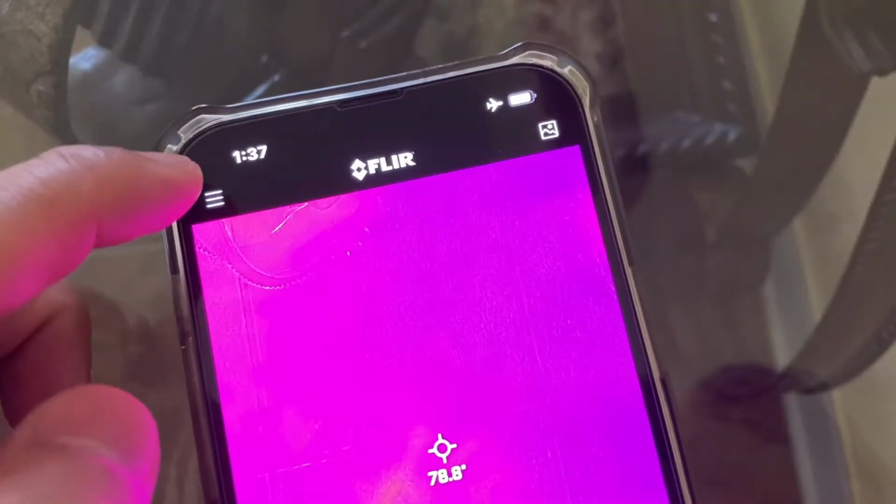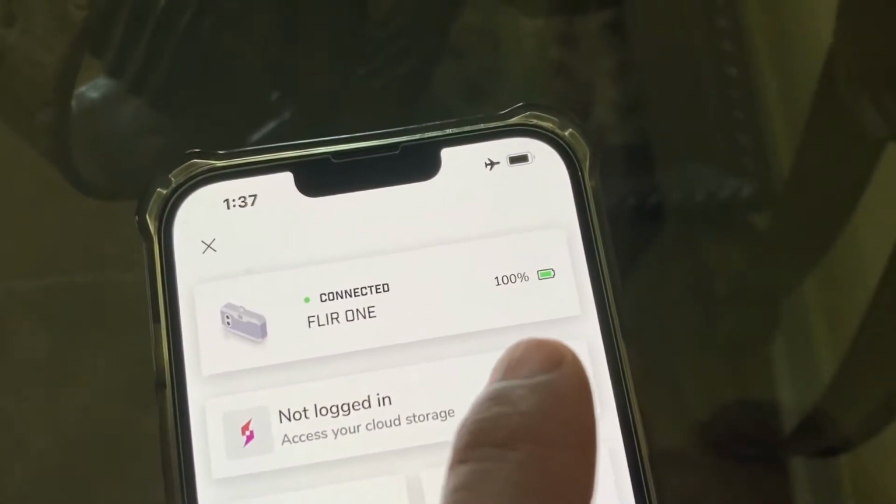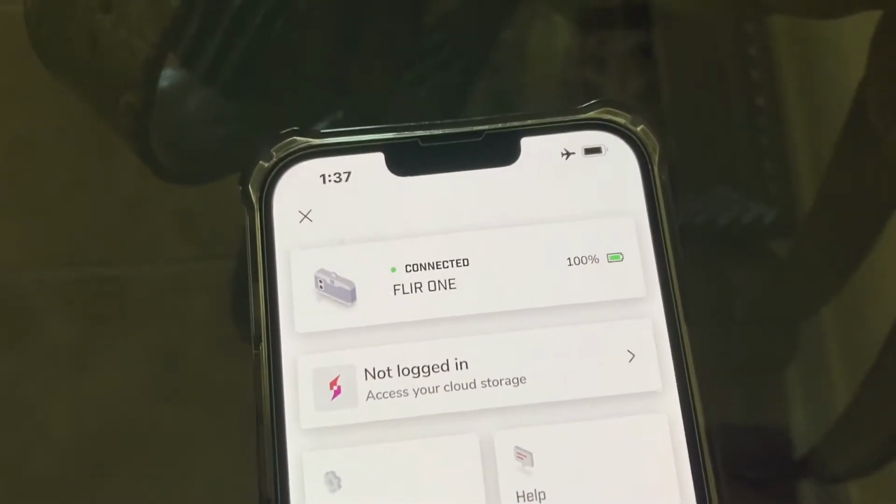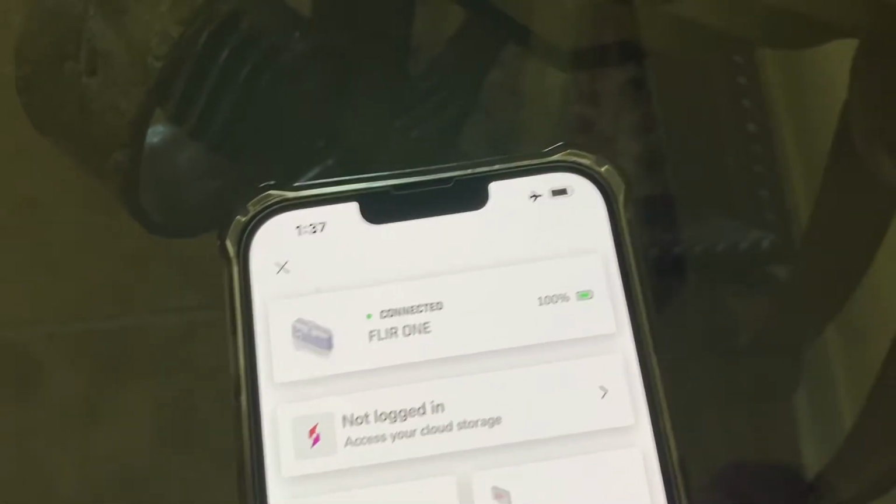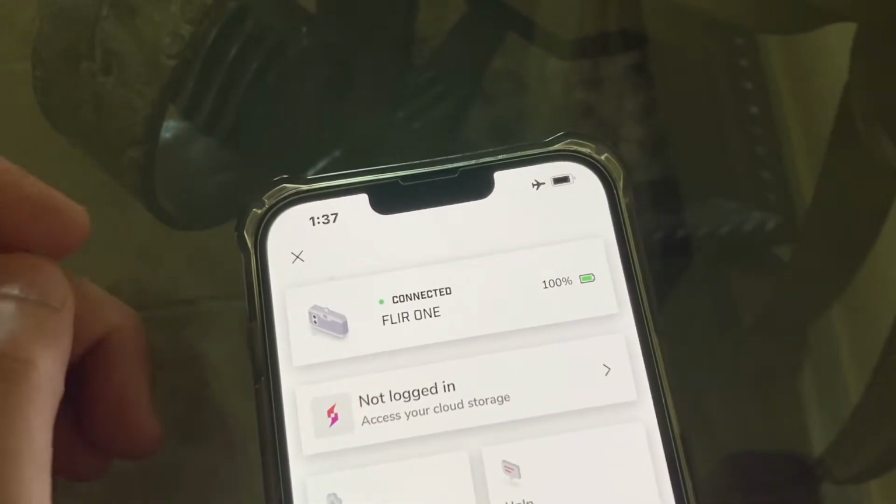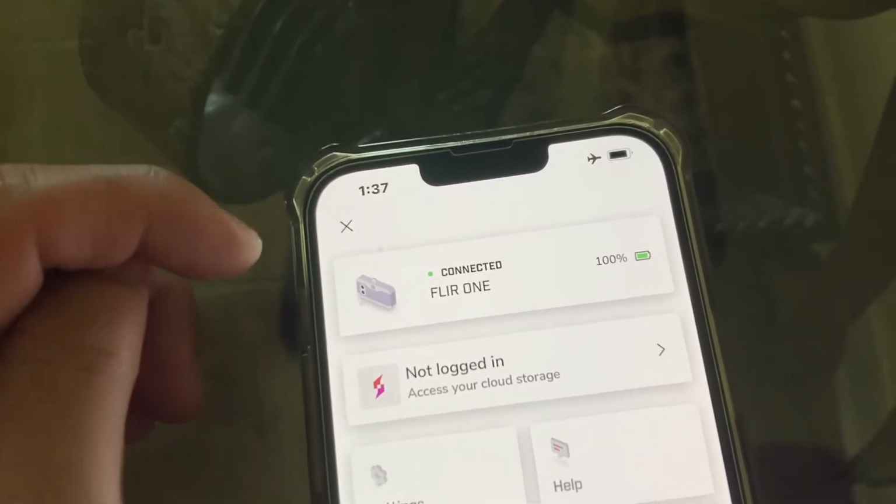So let me show you how you can check the battery life. If you click on that top corner there, it'll show you that it's at 100%. So I've used this thing for almost at least 2.5 hours and it hasn't died yet. It does charge really fast. I think I was at around 25%. It didn't even take 45 minutes to an hour to charge it in full.